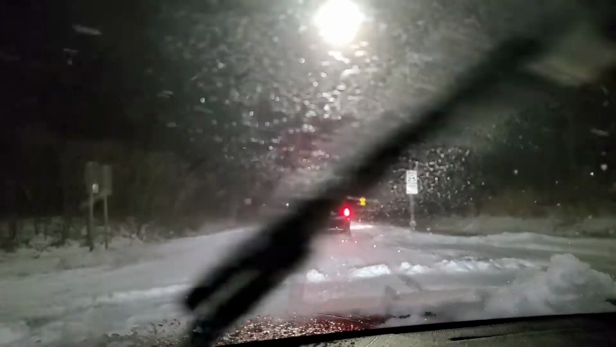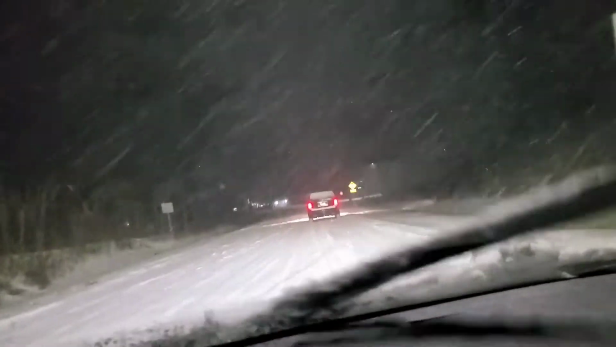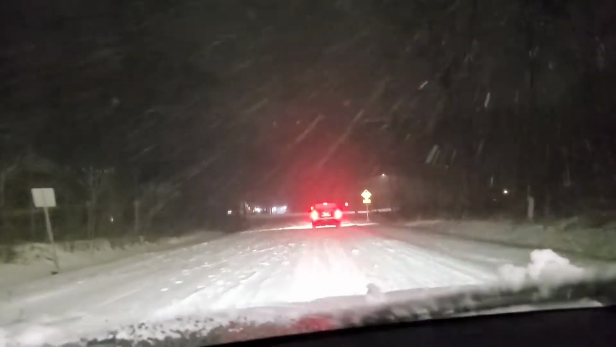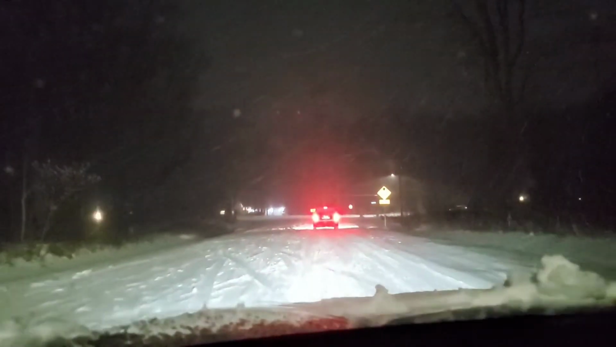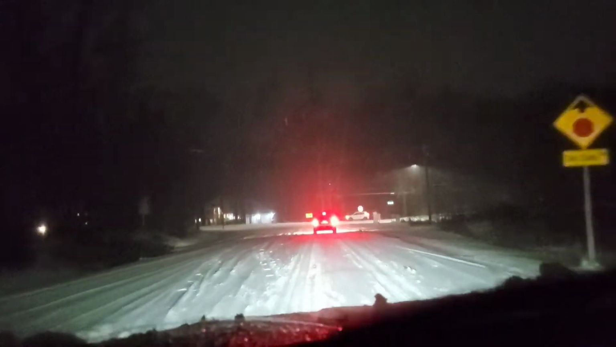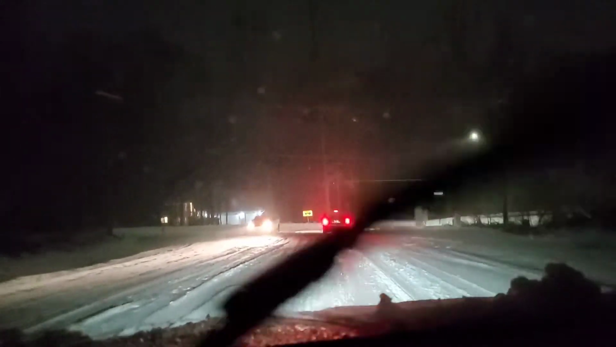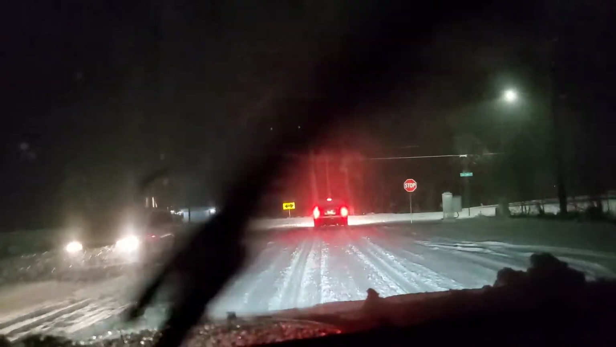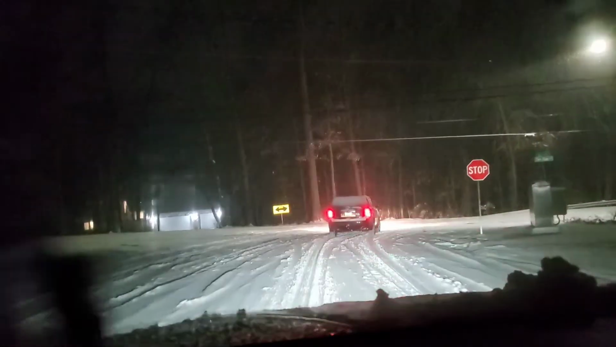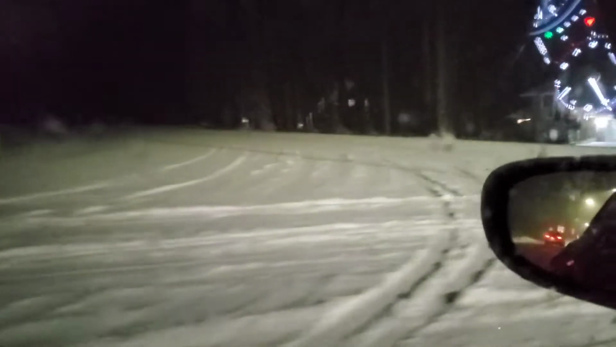Avoid brakes as much as possible. But if you're going down the hill, you have to slow down the car by applying brakes. Try not to apply brakes when you turn. This is safe distance. Horrible road conditions.